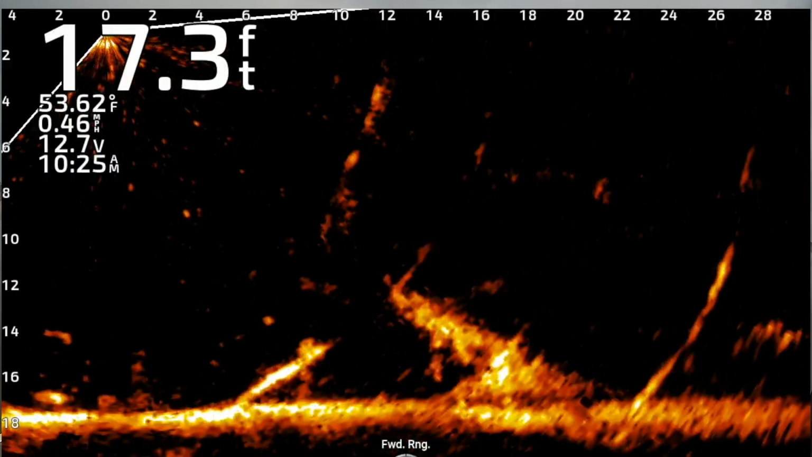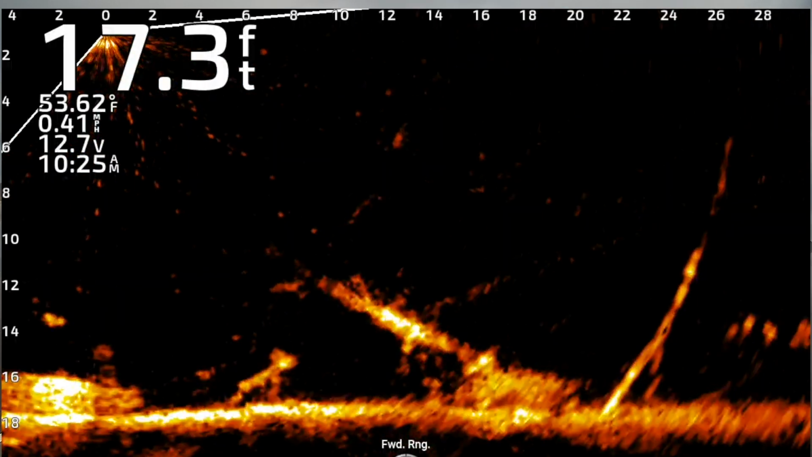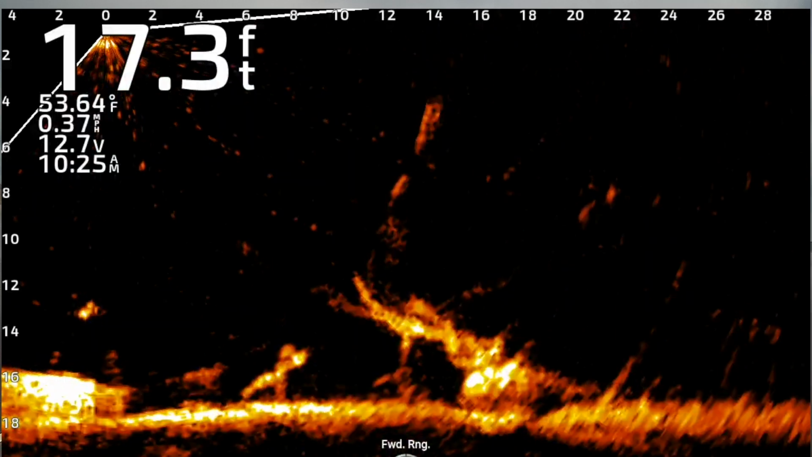This is one of those spots where you can see some fish moving under a log, and I just dropped down there amongst them. And sure enough, one of them came out and took the bait.